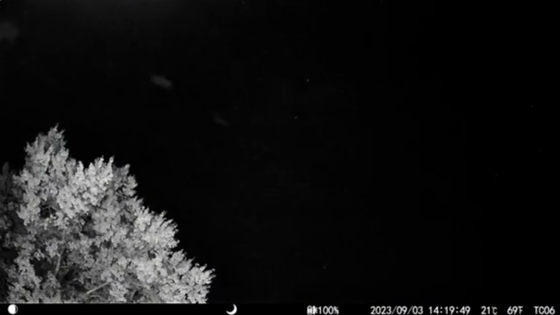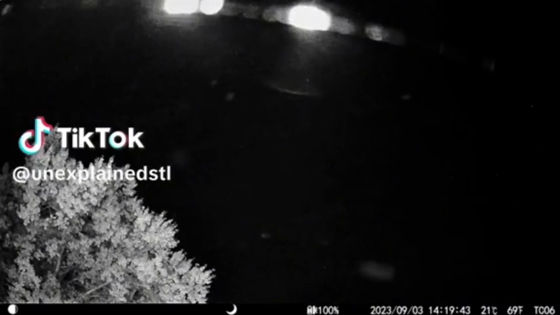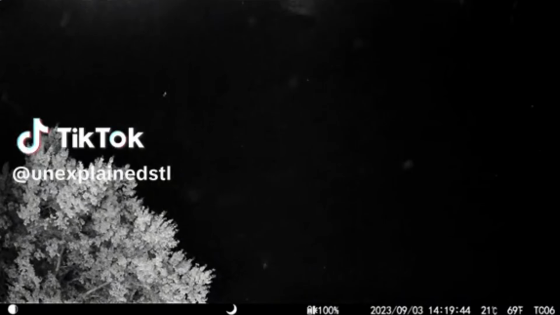Theories range from natural phenomena to supernatural phenomena. Some stated that it could be spider webs or something flying around causing a weird anomaly within the camera. But how can a spider web look like orbs of light floating around? This is why lots of people thought that it could be paranormal activity, considering strange orbs of light caught on camera is often associated with ghostly spirits. Some even think it could be some sort of low-flying UFOs, hovering around in the dead of night.